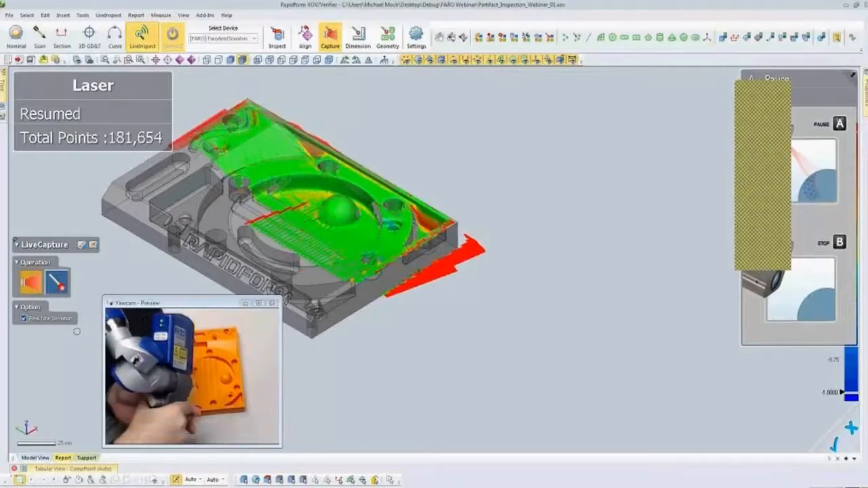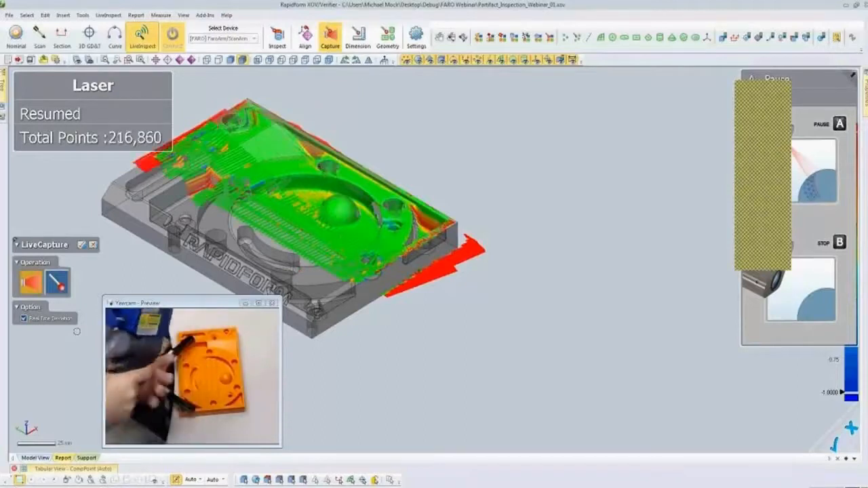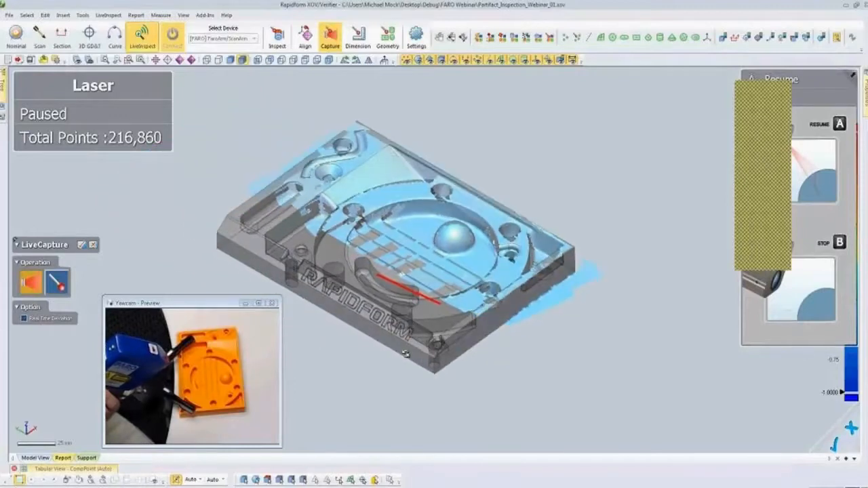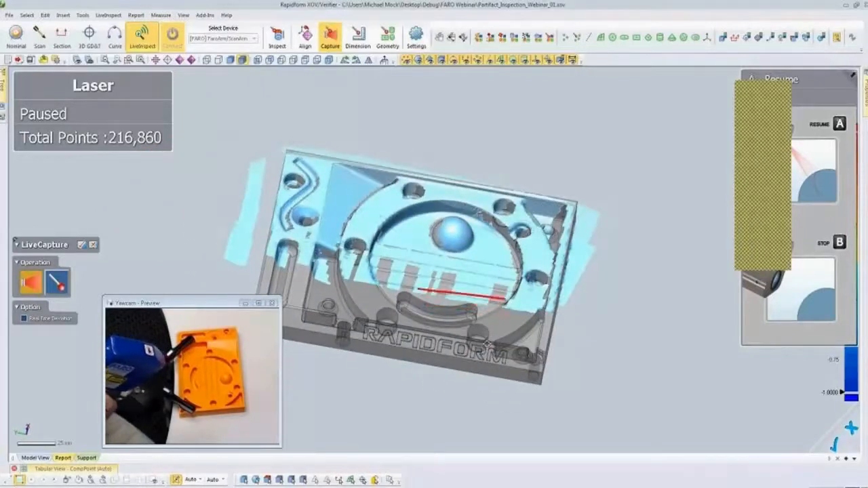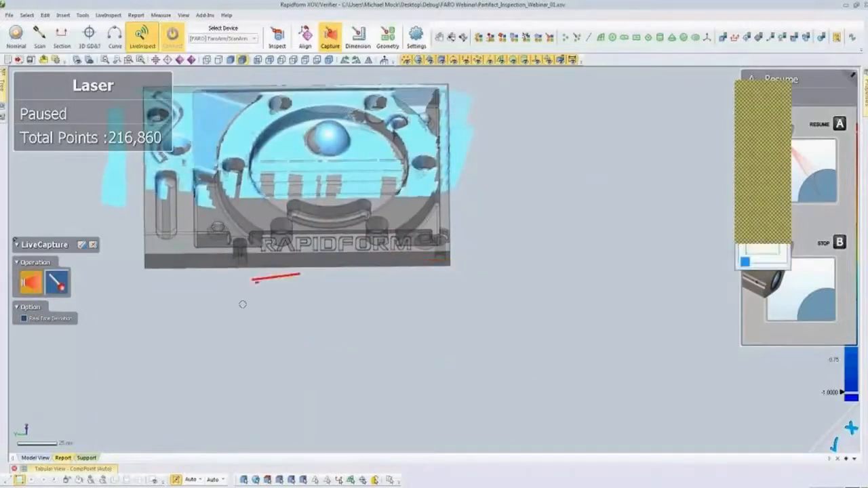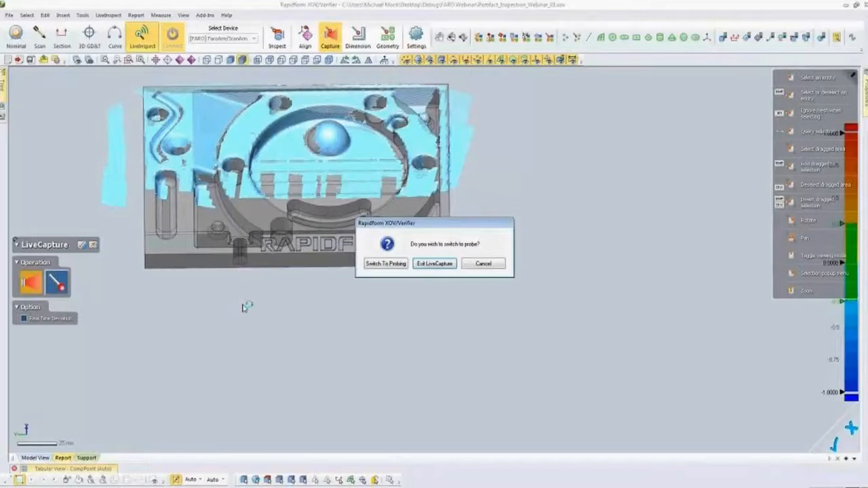So we can collect it. And we won't spend a lot of time here. If I turn off the real-time deviation, I would just get standard scan color, which is blue. Pressing the red button again, I get to choose, do I want to switch to probing or do I want to exit?